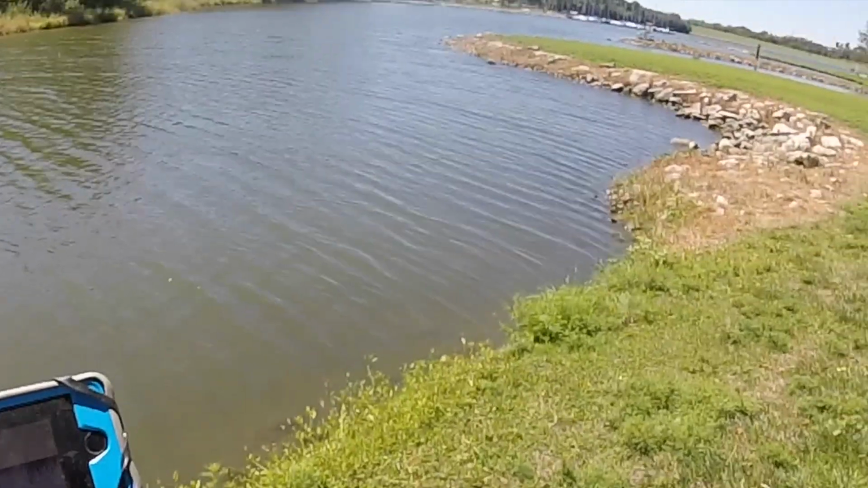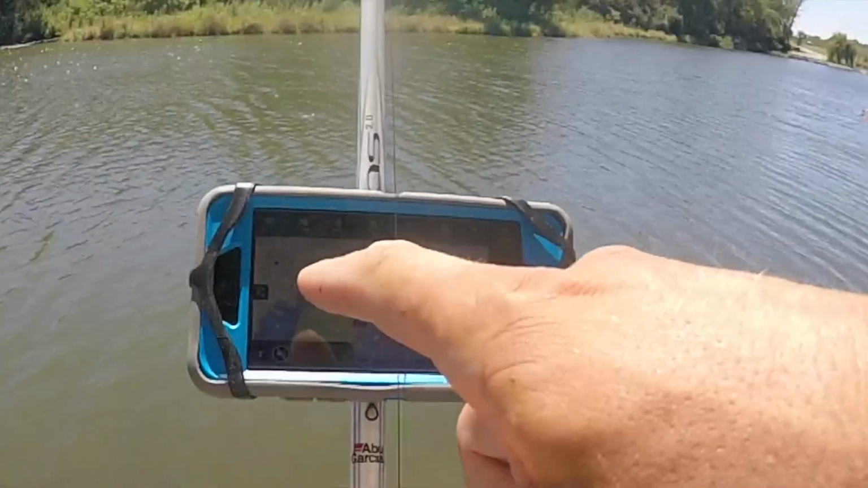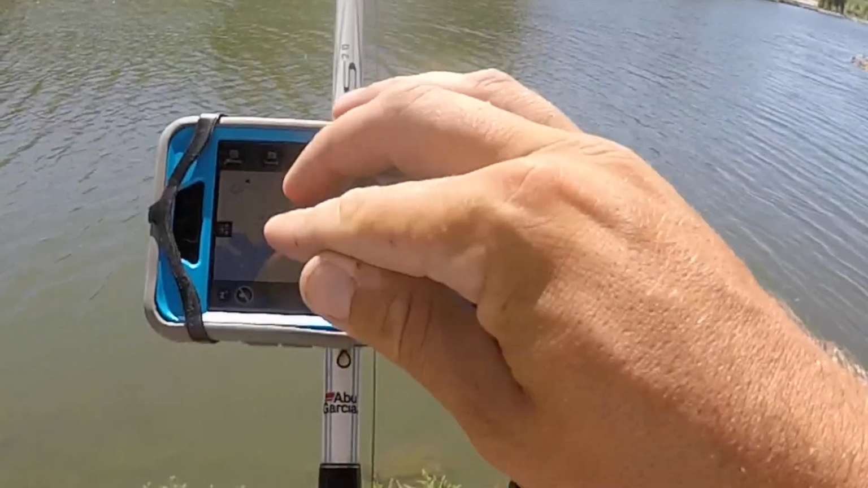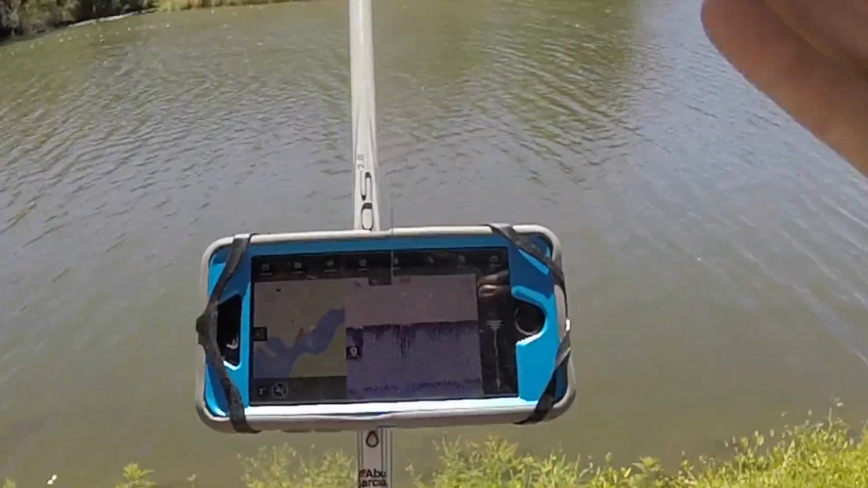Now this is a pretty good sized lake, but this is a creek arm that I like to bank fish in. So what I can do is I can make a whole bunch of casts with this thing, and it'll actually record a contour map onto my phone. And what you can do is come back and access that any other time you have your Deeper app opened up. So you have your own contour map.